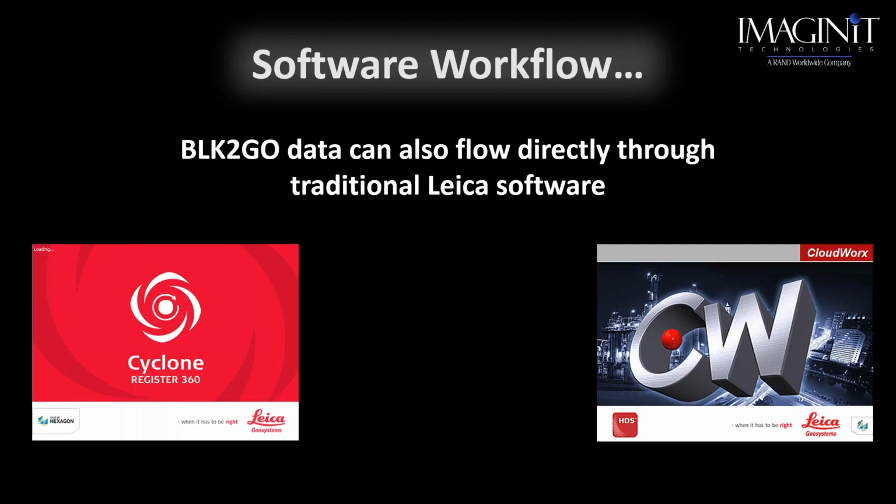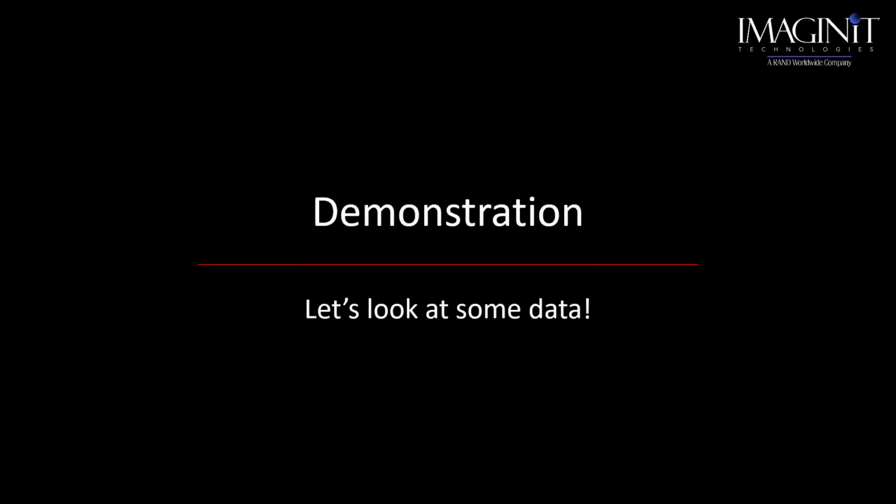So again, the BLK data flows through all traditional Leica software. Register 360, for those of you that have existing software, if you already have Cyclone Register, this BLK2GO data will go directly into the Cyclone Register software as well. So with that, what I think I'll do is I'm going to spend a few minutes looking at and working